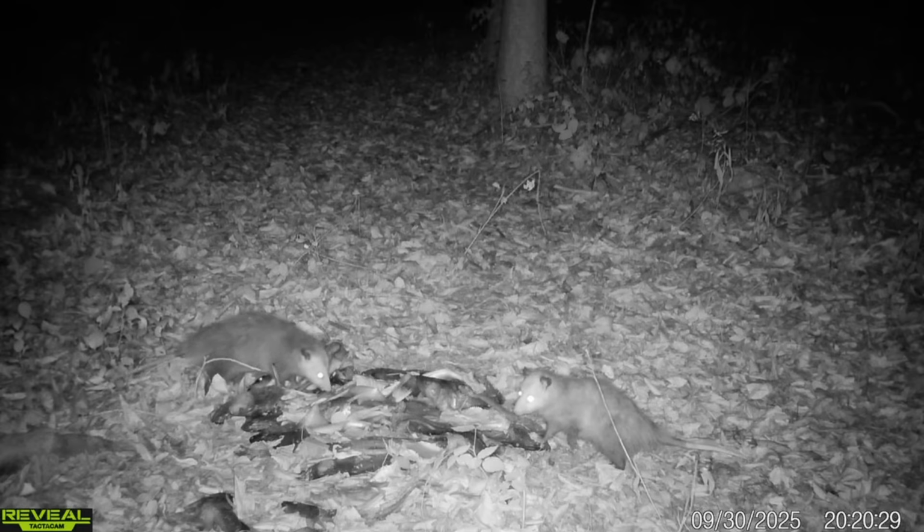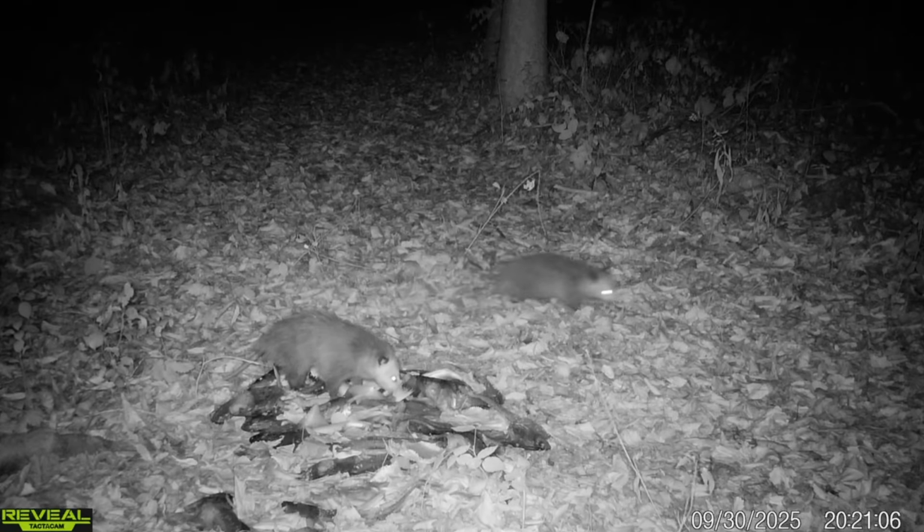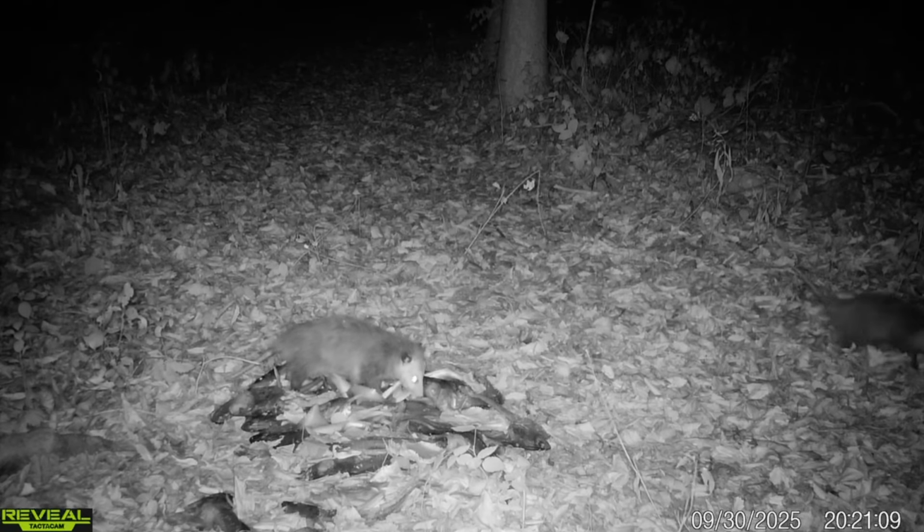So again, more possums. It just didn't stop with these possums. It was just crazy. Sometimes they come in, sometimes they fight a little bit. And then, of course, they mixed in with all kinds of other animals that would come in.